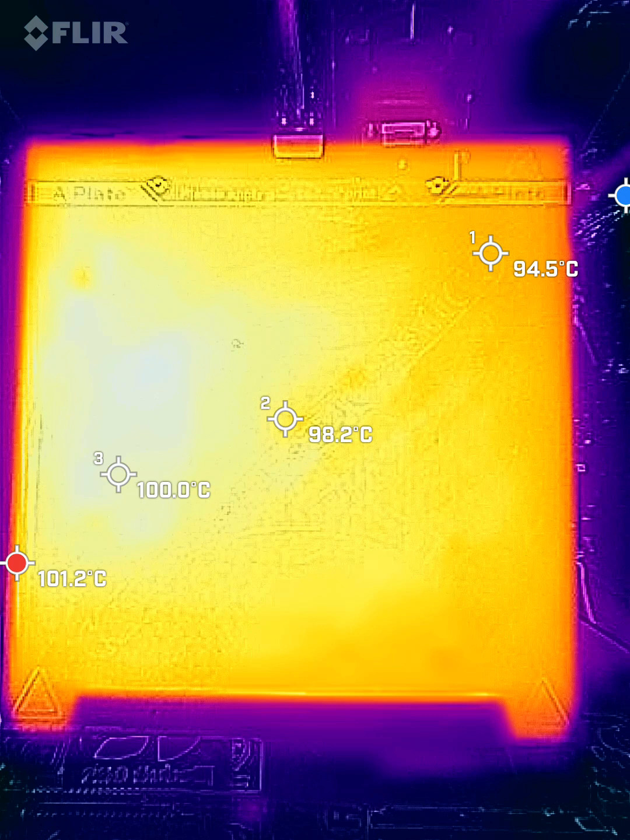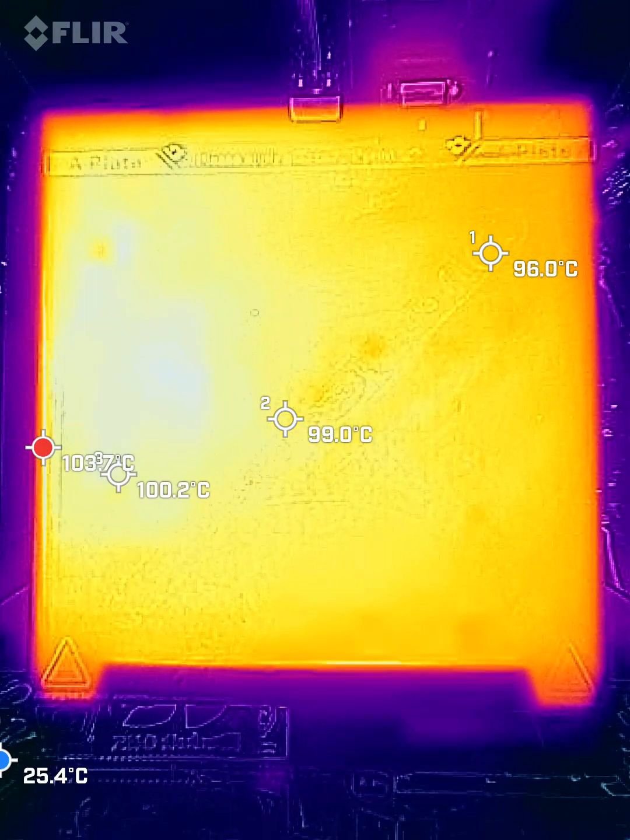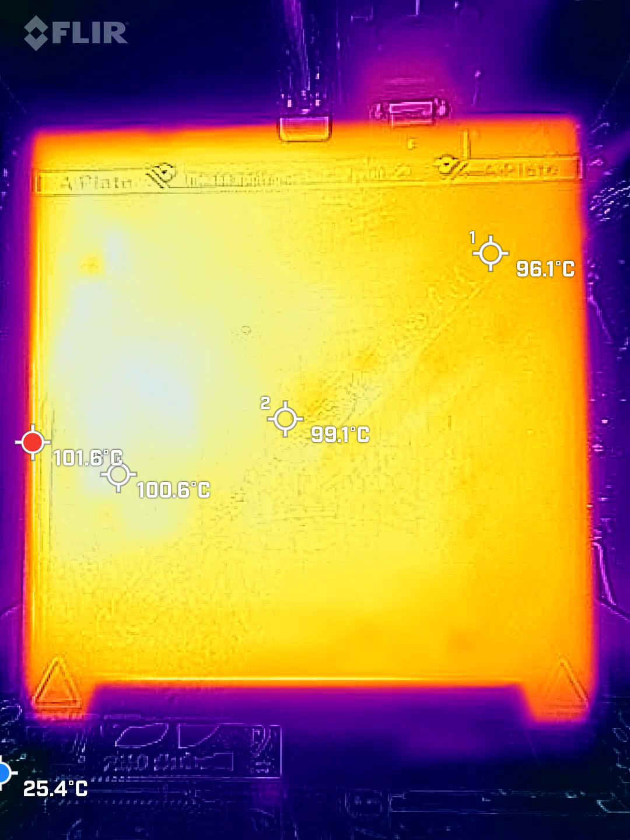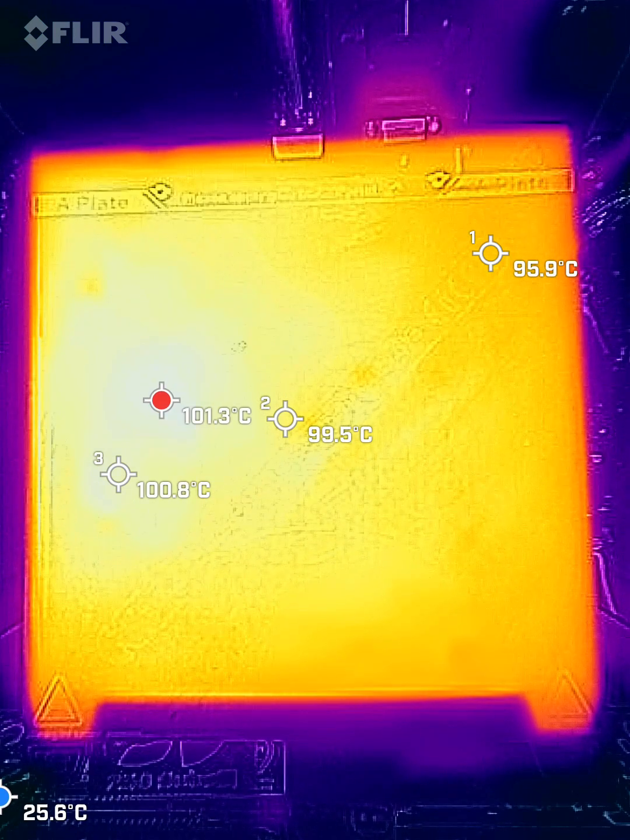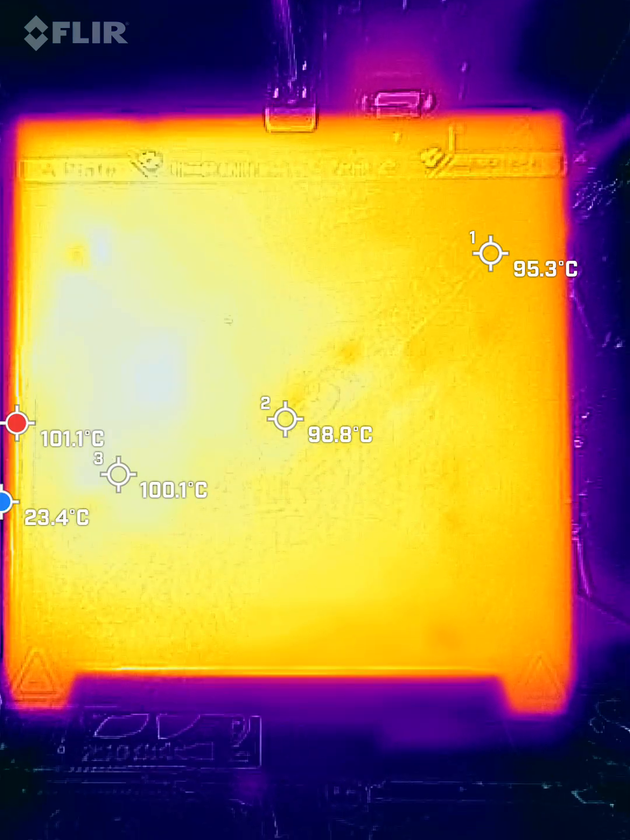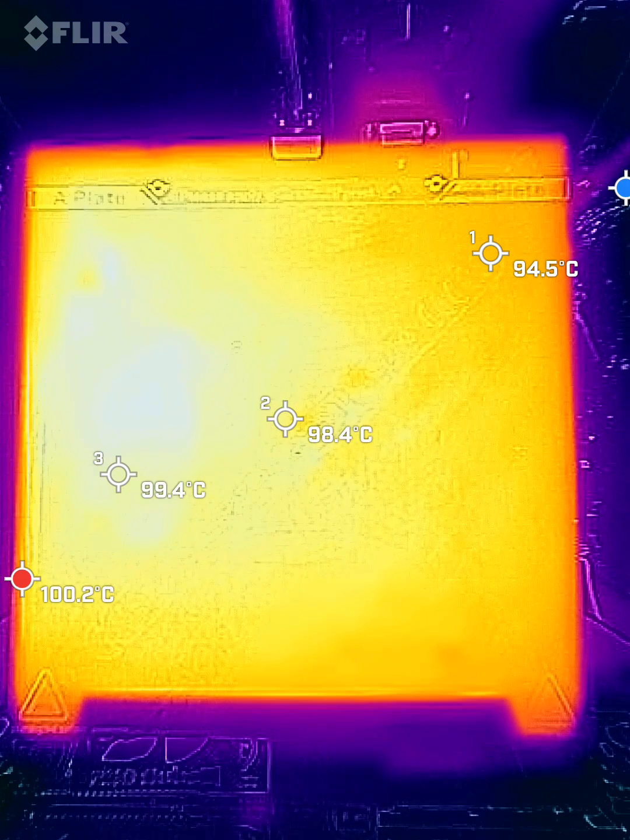So okay, the LCD went down to 99, back up to 100. That far corner stuck at like 96. That's interesting. 99 in the center and 100 on the left. So interesting to see where the thermistor is actually at. Theoretically, maybe, they could do more than one thermistor and then average them, but I doubt it.